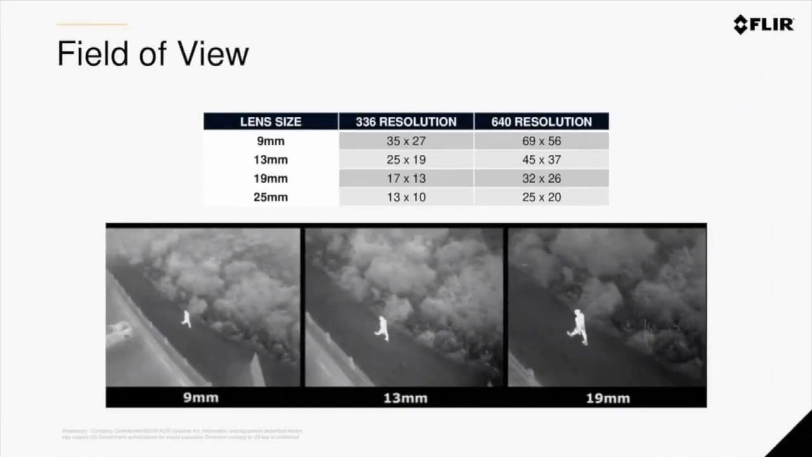Field of view. Our commercial drone payloads come in 4 different lens sizes: 9, 13, 19, and 25 millimeters. They also come in 2 different resolution options, a 336 by 256 and a 640 by 512, which is considered the highest resolution that we offer in drone payloads. Generally speaking, the 9 and 13 millimeter wide field of view is going to be preferred by public safety operators, firefighters, and search and rescue, and the 19 and 25 millimeter options are going to be used by industrial inspection users.